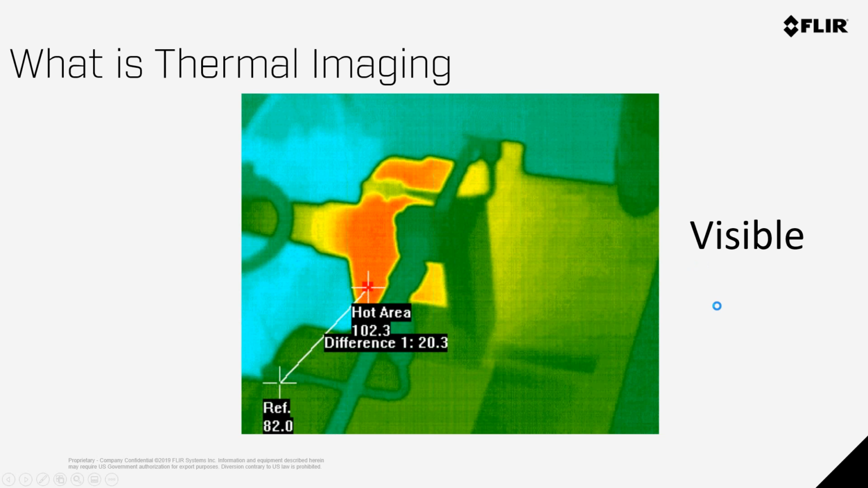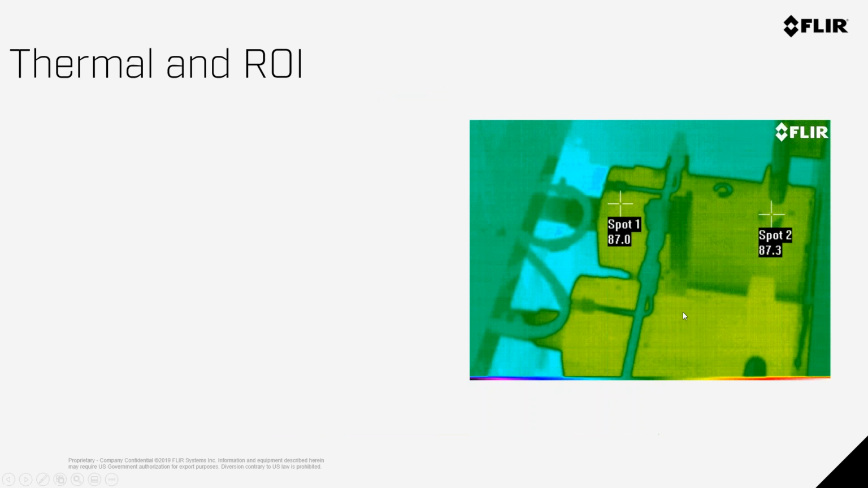Bear with me right now as I'm noticing that there's a bit of a lag on the PC. Okay, hold on.